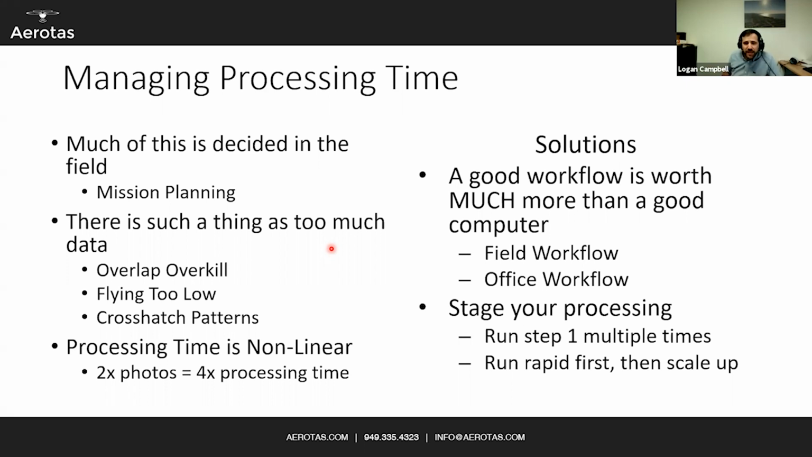And at the end, a good workflow is much more effective than having a good computer. That means both the field and data collection workflow, as well as your office workflow. Staging your processing, running it in parallel with other people, running a step 1 initial pick parameters multiple times, and then scaling up all helps you to reduce overall photogrammetry processing time.